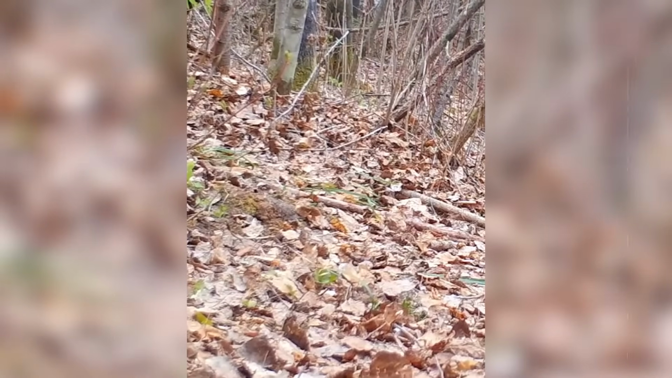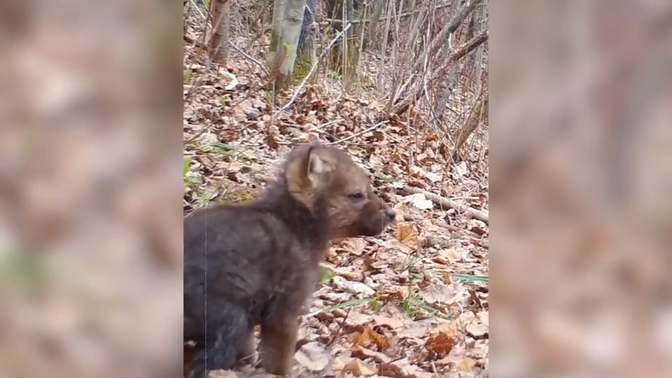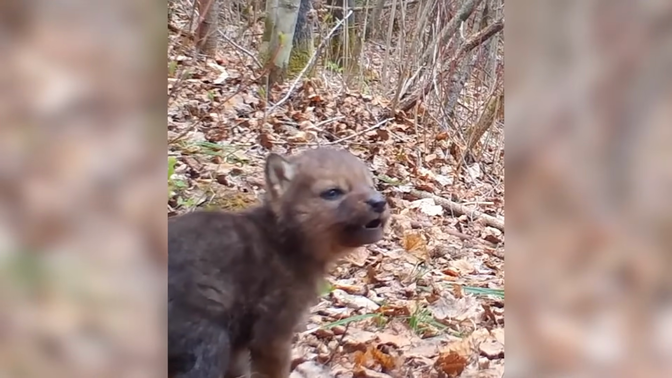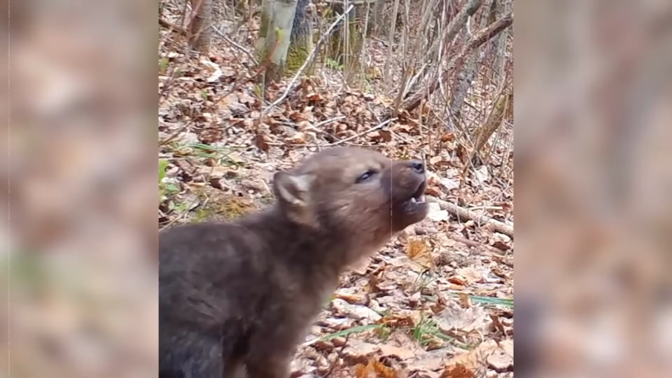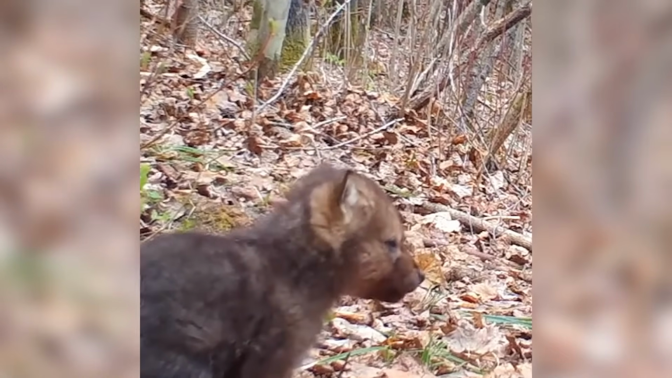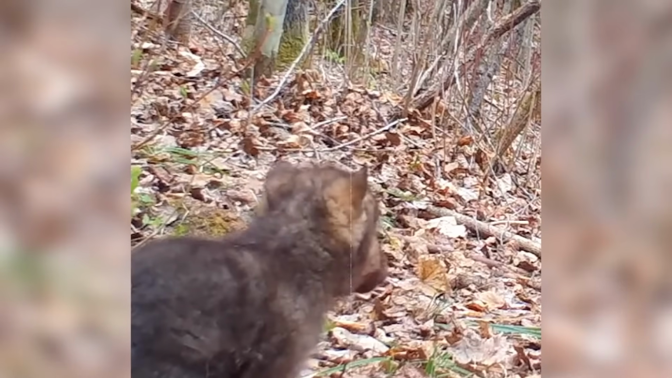The way this pup howls is both charming and wholesome, and watching its little paws as it walks on the ground is truly a captivating sight. I hope that this pup was able to reunite with its mother quickly, and that they are now happily back together.